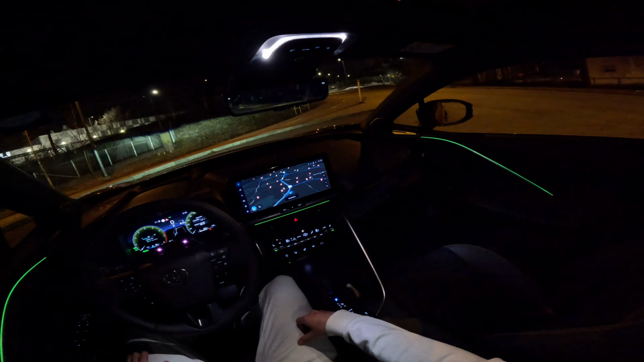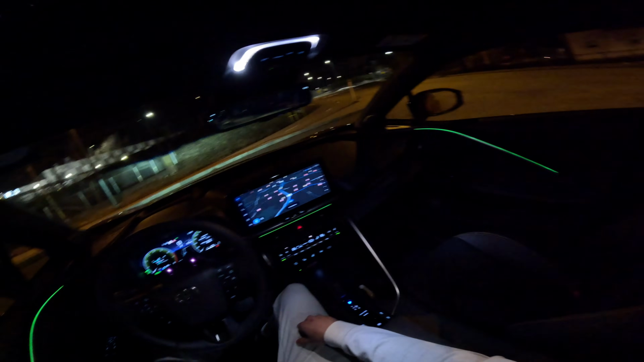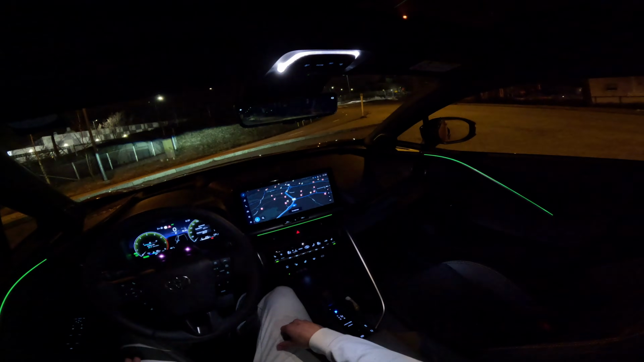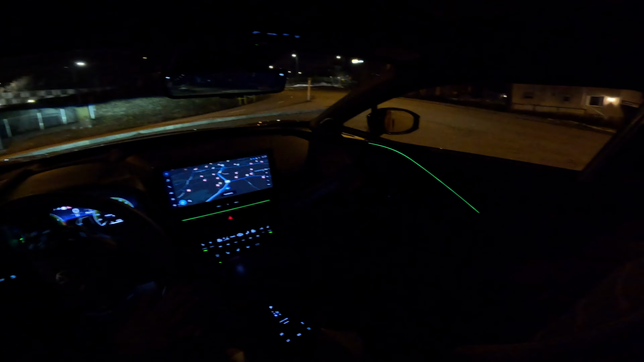I just wanted to show you guys how the interior light looks like when it's lit up during the night. As you can see, it's got this U shape. It's pretty cool. The same type of light they have in the Porsche Cayenne, actually, which is pretty cool. But we're gonna be turning that off for the drive itself.